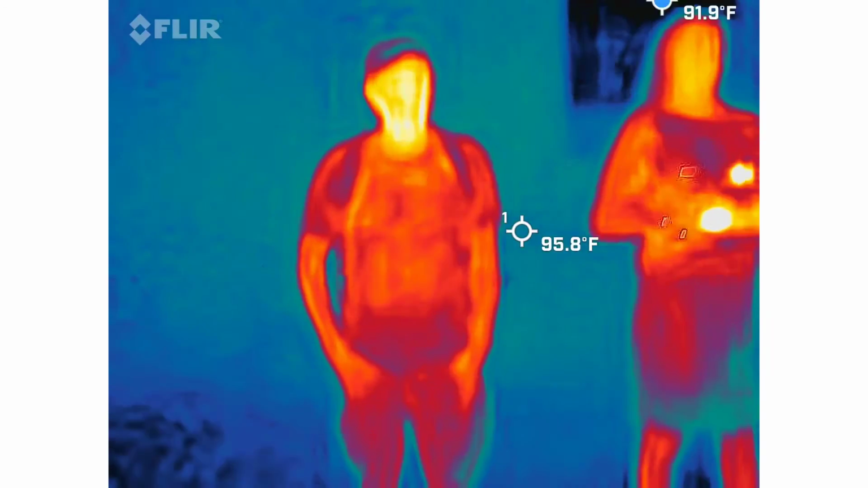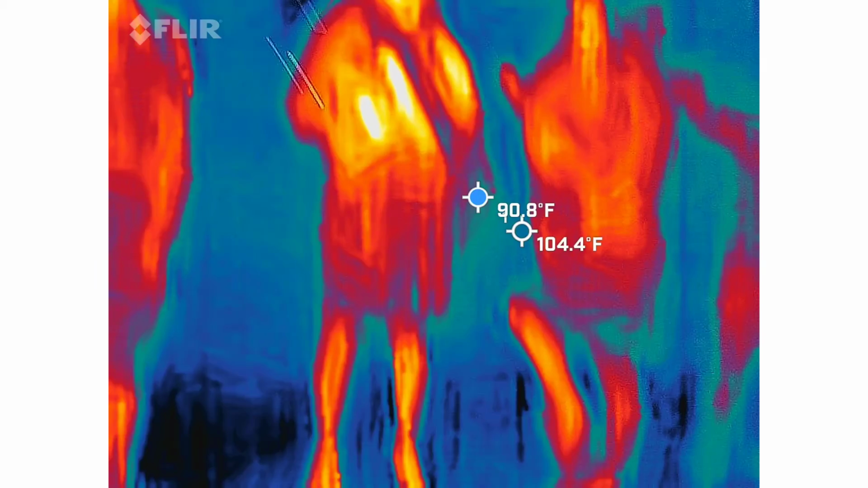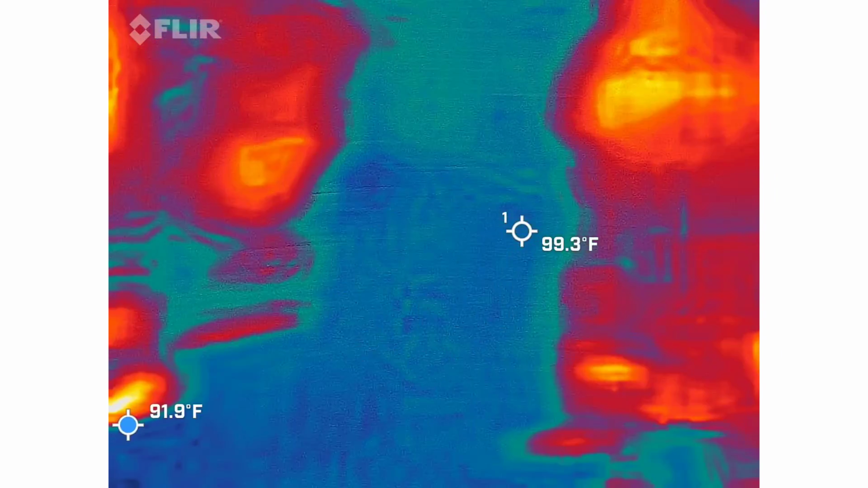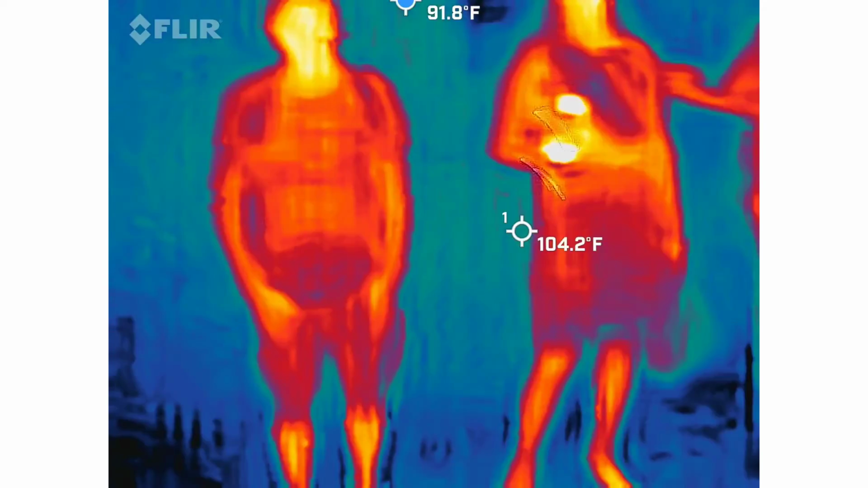Okay. Is this supposed to mean anything because it's out of frame? Because it's steady, I would call that a rhythm. Rhythms are normally from something man-made, which means you're standing next to the hotel room. Somebody probably has something plugged into the wall.